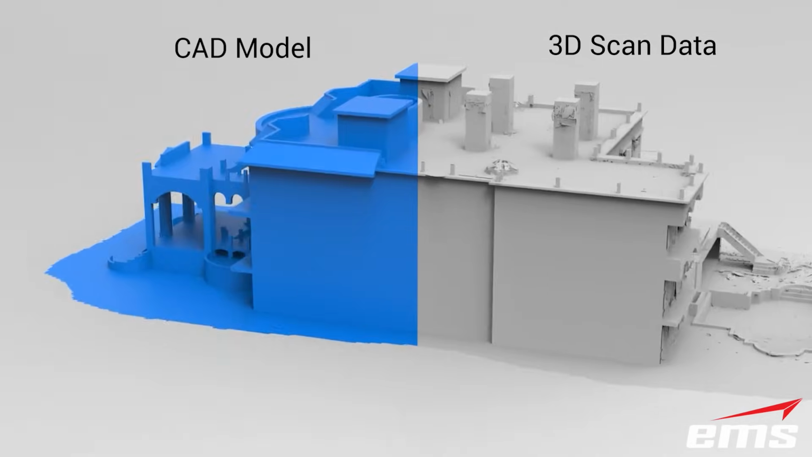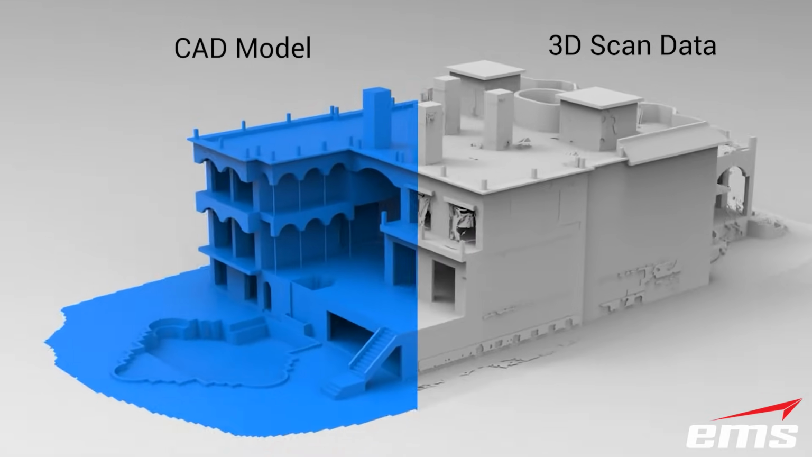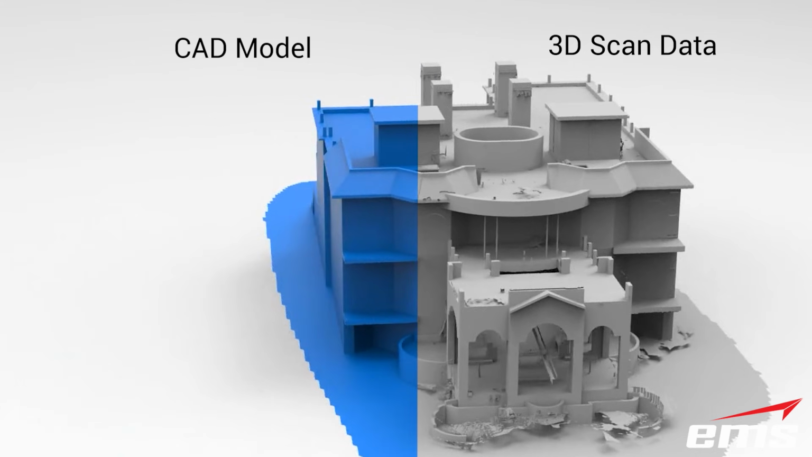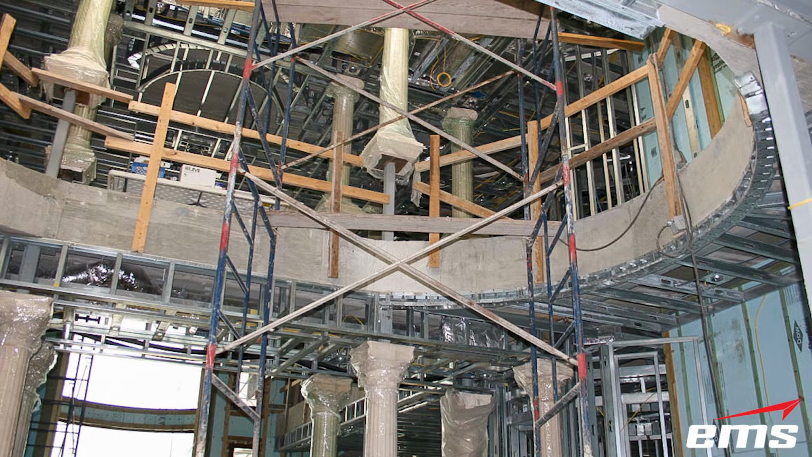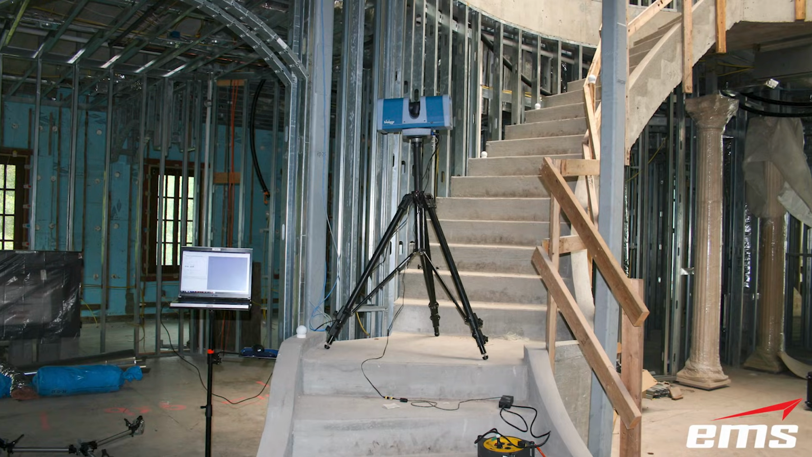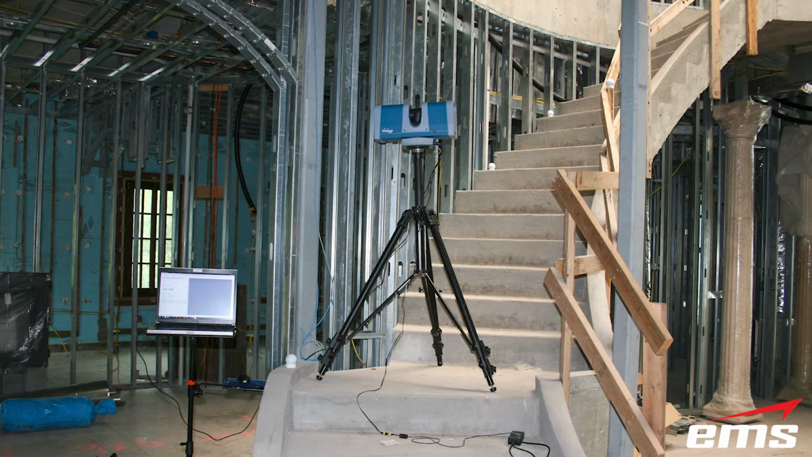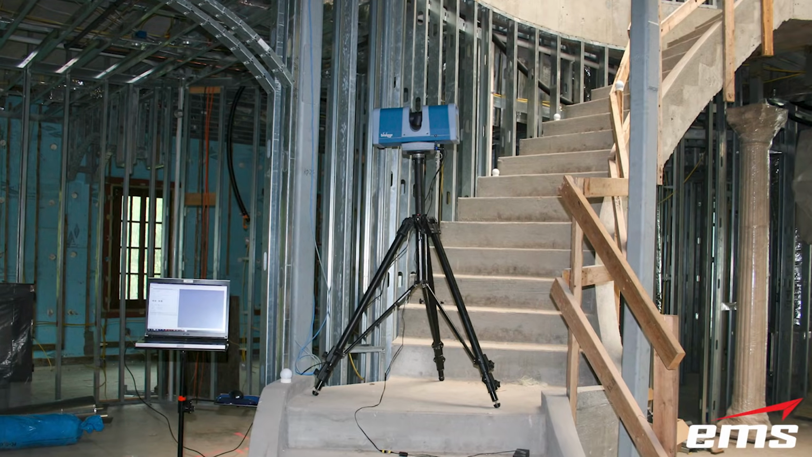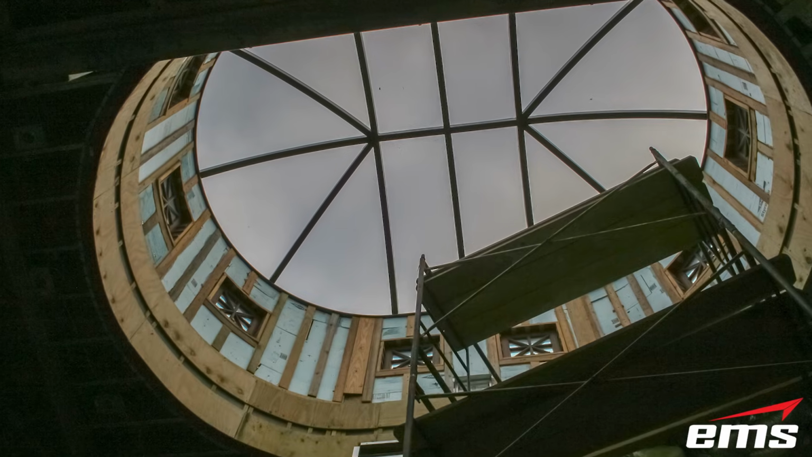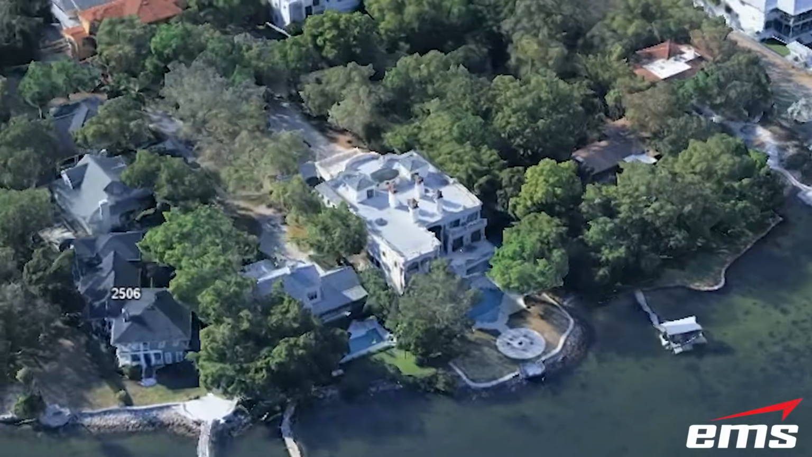EMS performed a detailed 3D scan of the roughed-in poured concrete structure and created a precise CAD model of the as-built conditions. This included the entire exterior, roof, pool, and a large interior staircase. Building the model to the exact as-is structure ensured the fabricated stone would perfectly fit once delivered. The results spoke for themselves when the stone arrived.